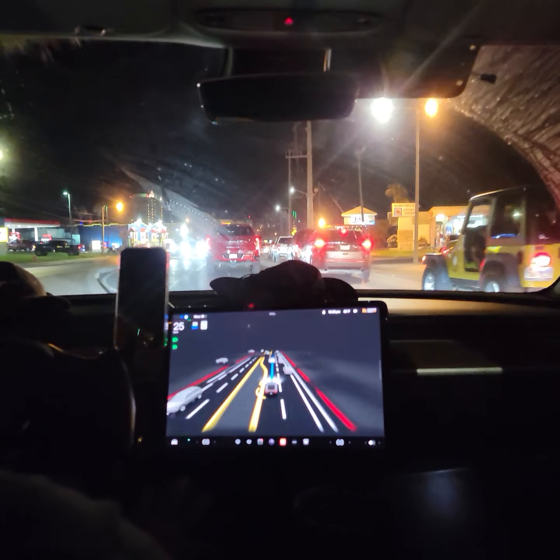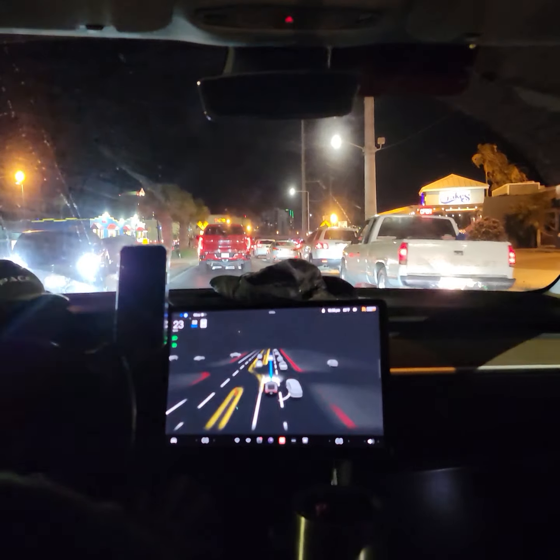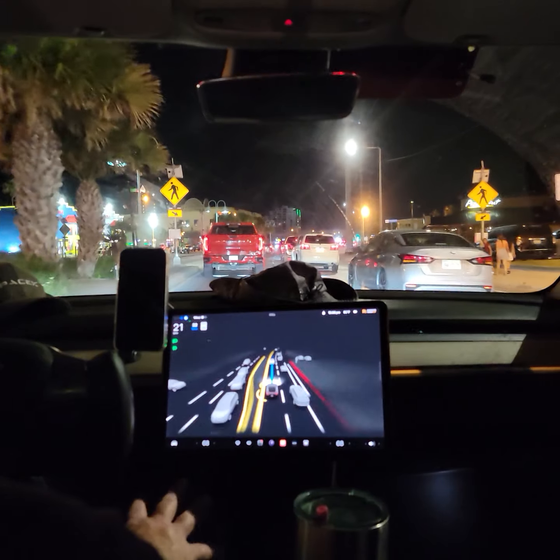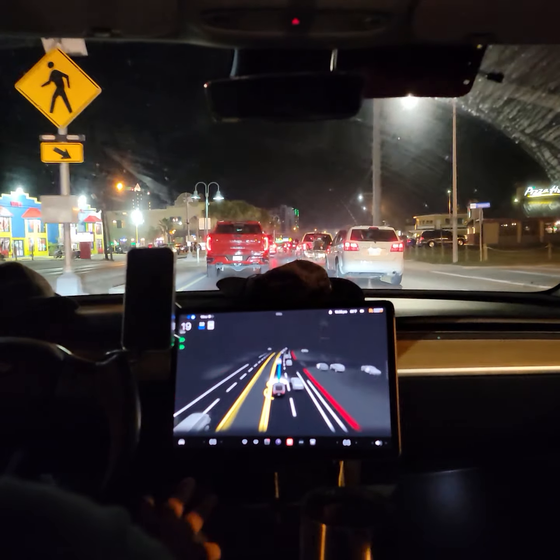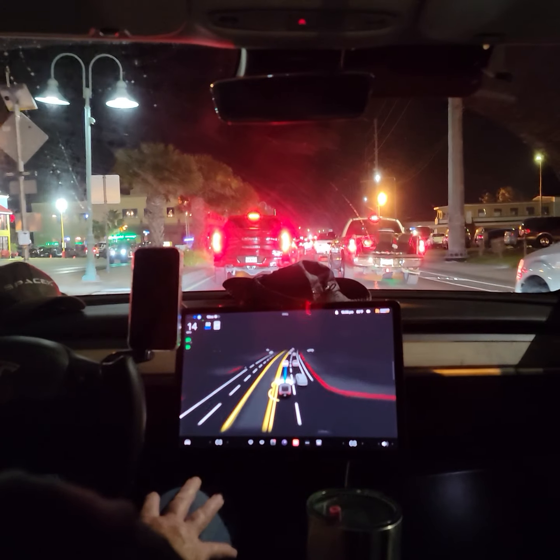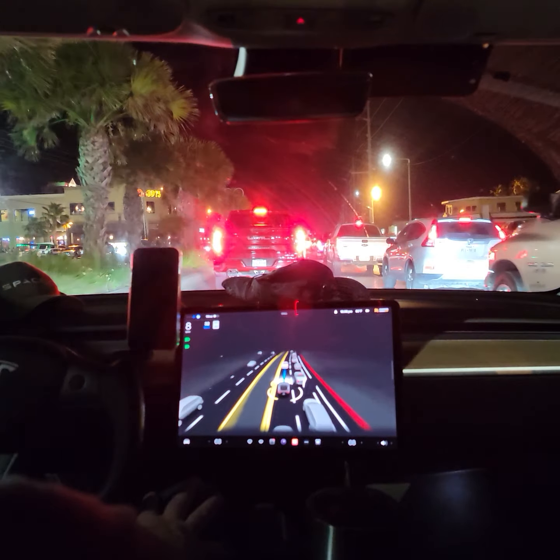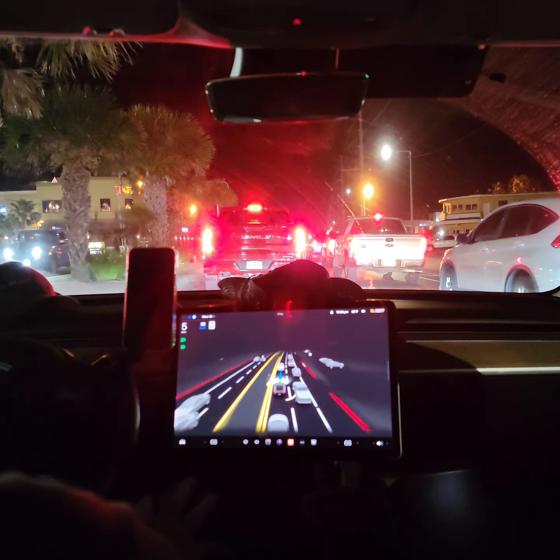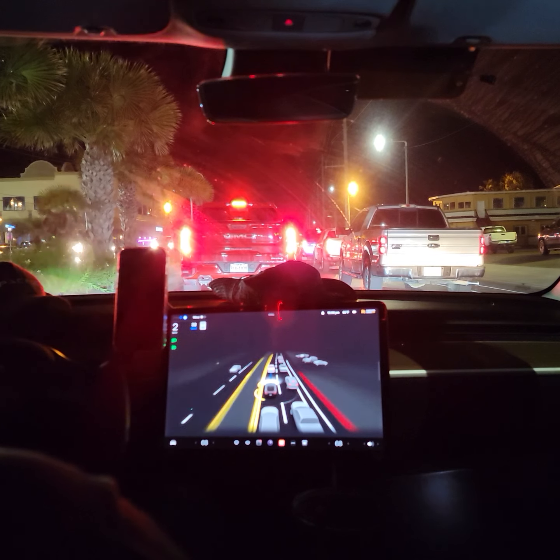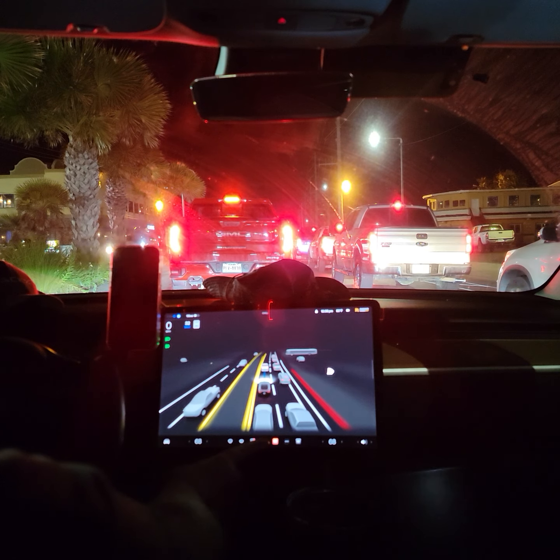They have lights, and people are supposed to stop at the crosswalks when people are crossing the street. Not that they always do that, but they're supposed to. Yeah, he's pretty close.